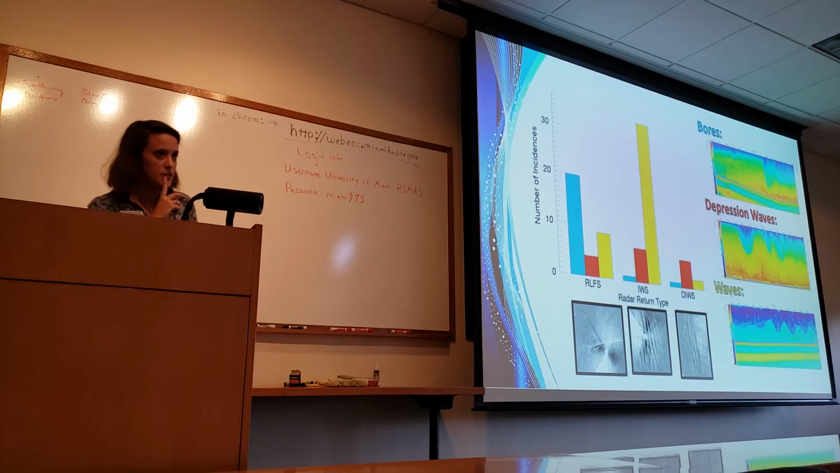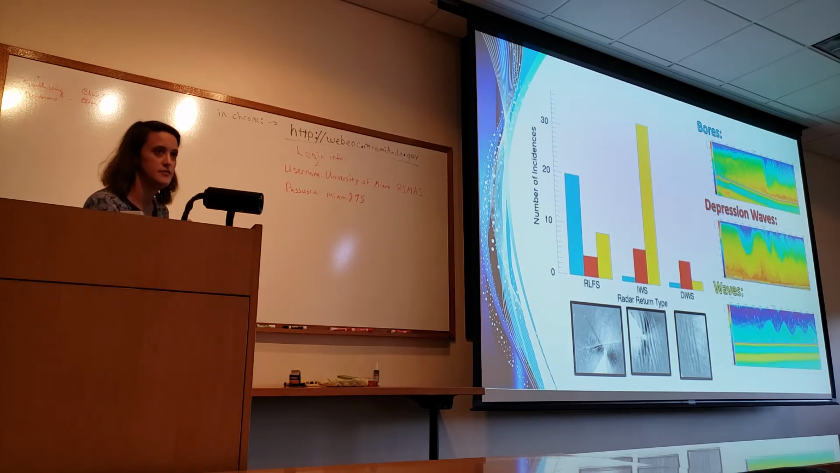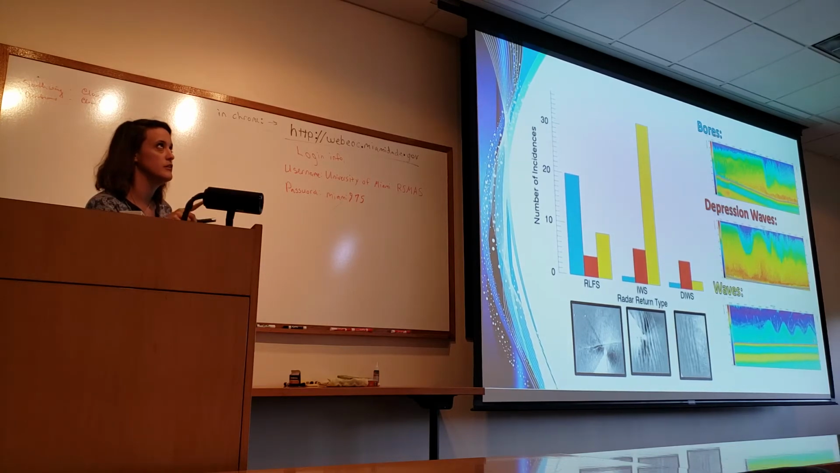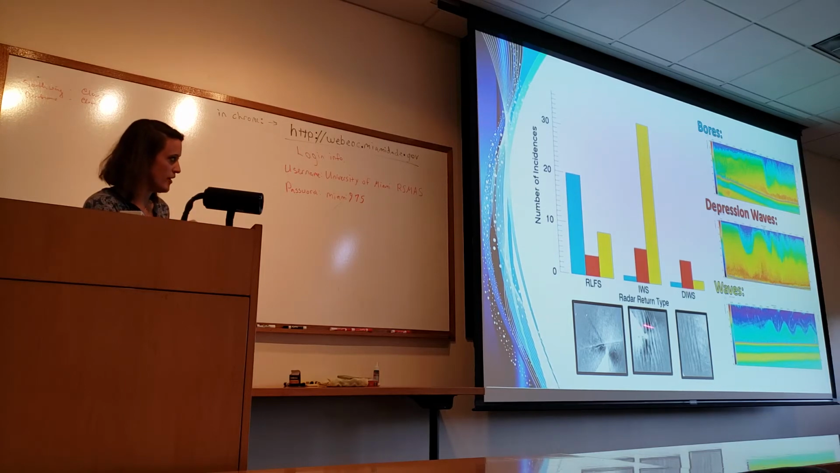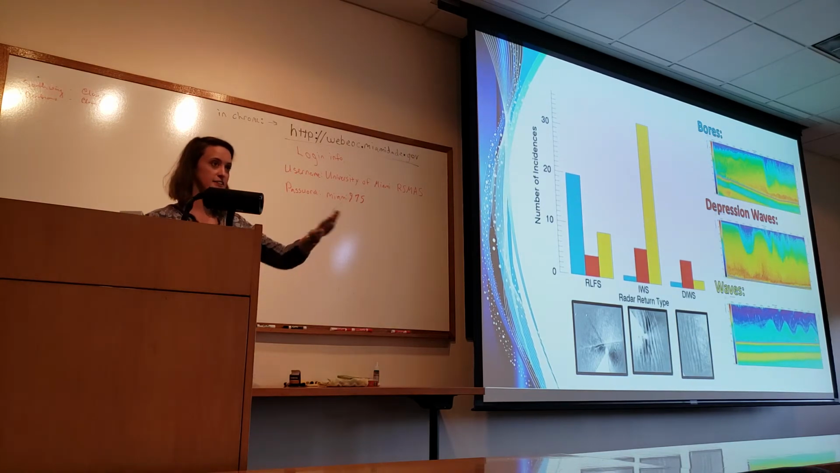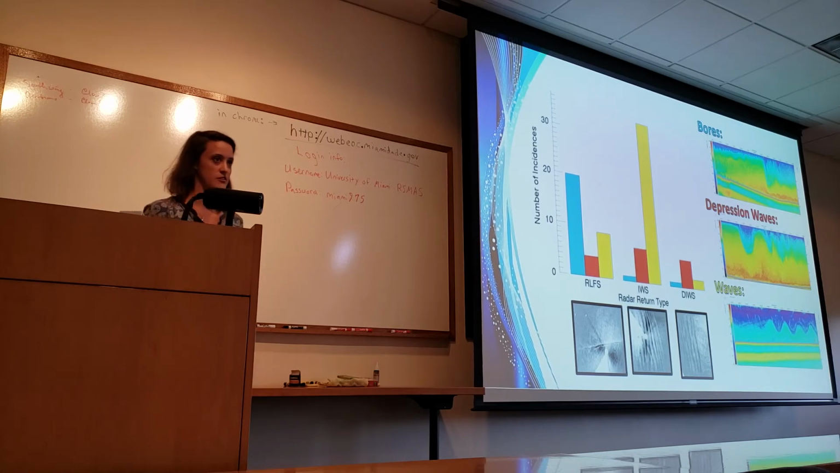So is it safe to say that when you see that third one, what you call a dark internal wave, you don't immediately know what that is? Hold on. When you see a dark internal wave, it's probably a depression wave. But if you're just looking at the echo sounder, it's not necessarily going to have a dark signature. Okay.